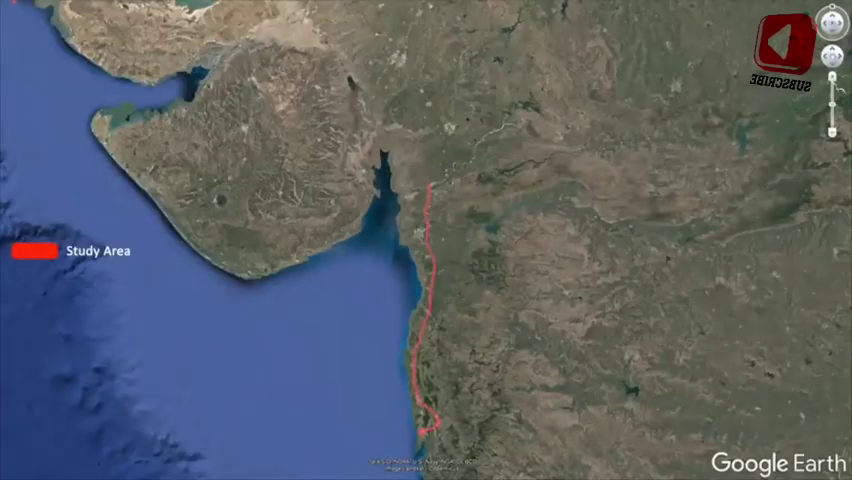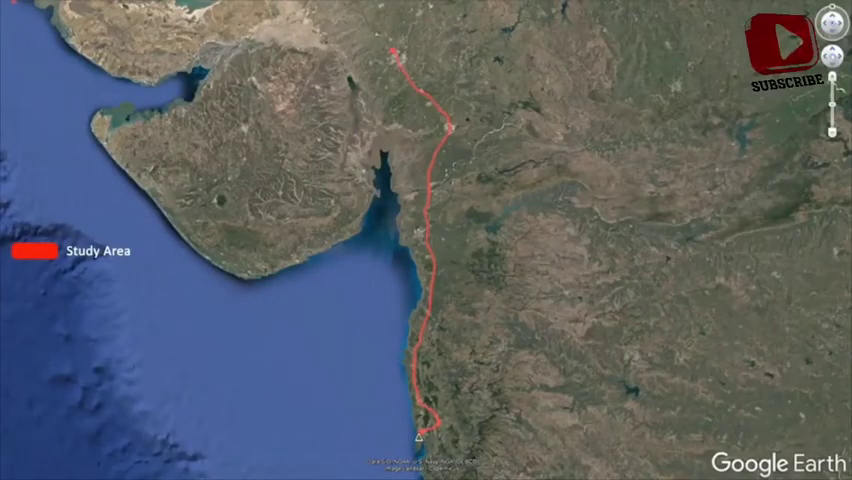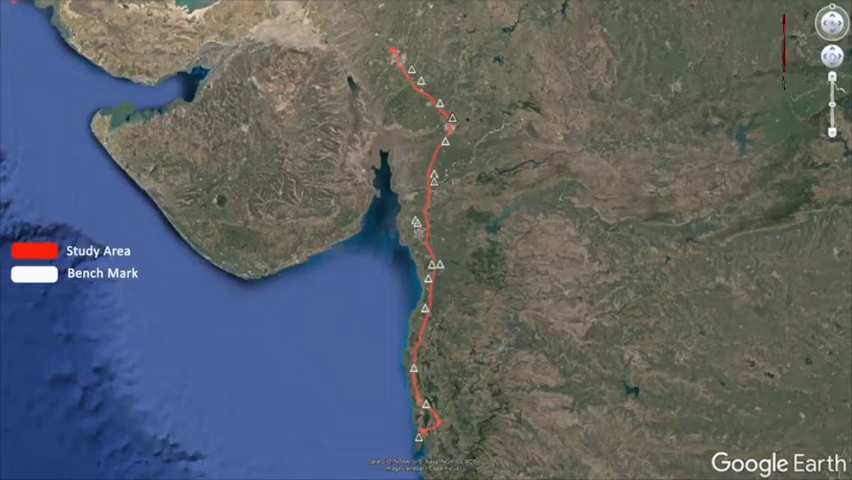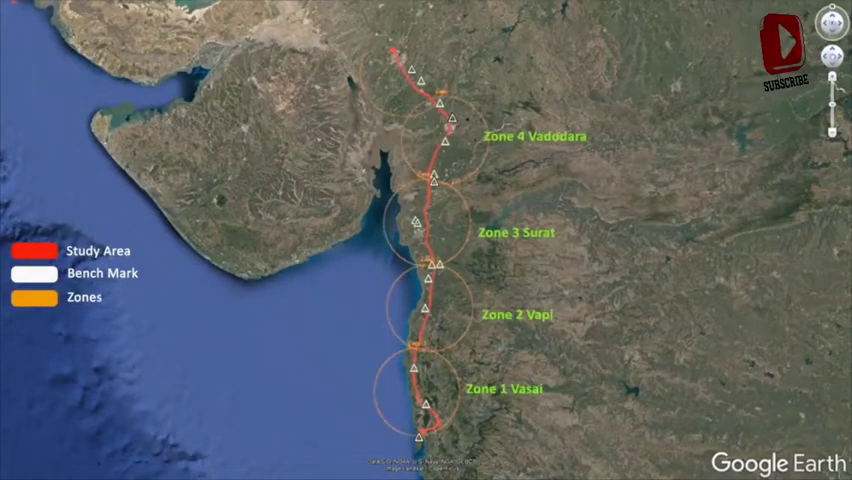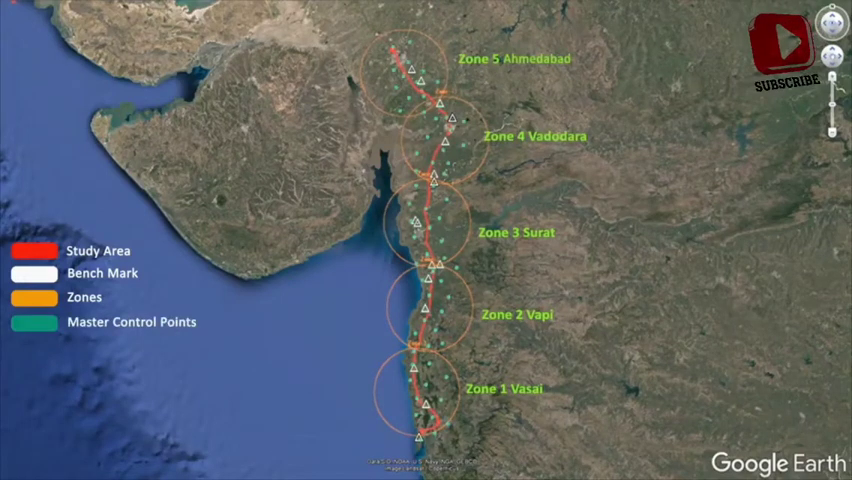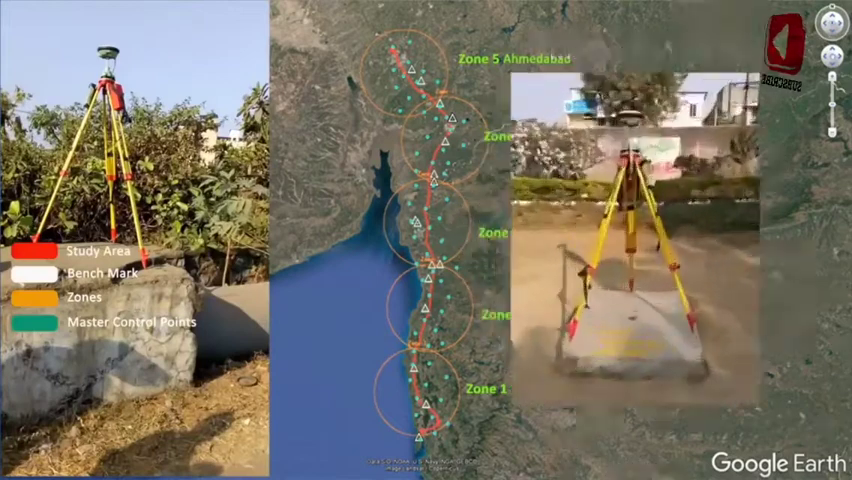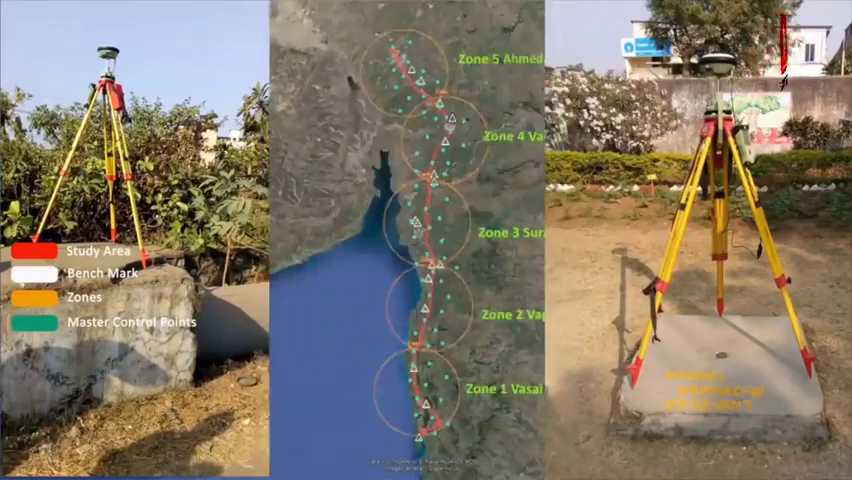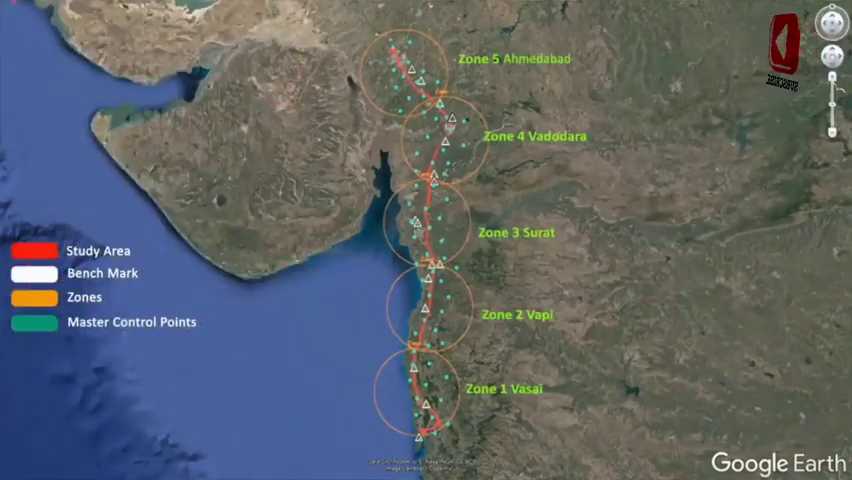In the study area, the ground team identified the available Survey of India benchmarks. These benchmarks were used for establishing the vertical control through the process of double tertiary leveling. Horizontal control was established through a triangulated network of 64 master control points. This was further densified through 232 secondary control points.